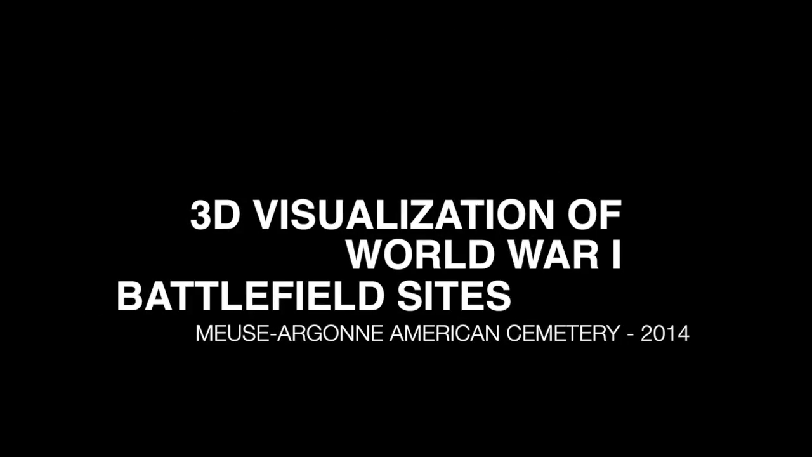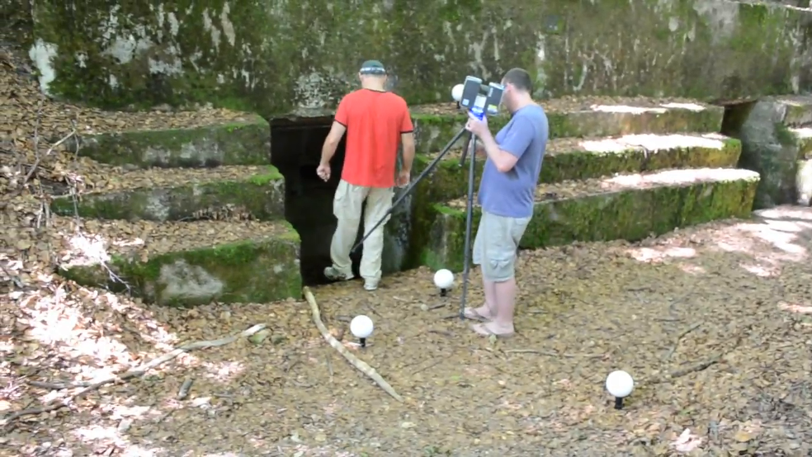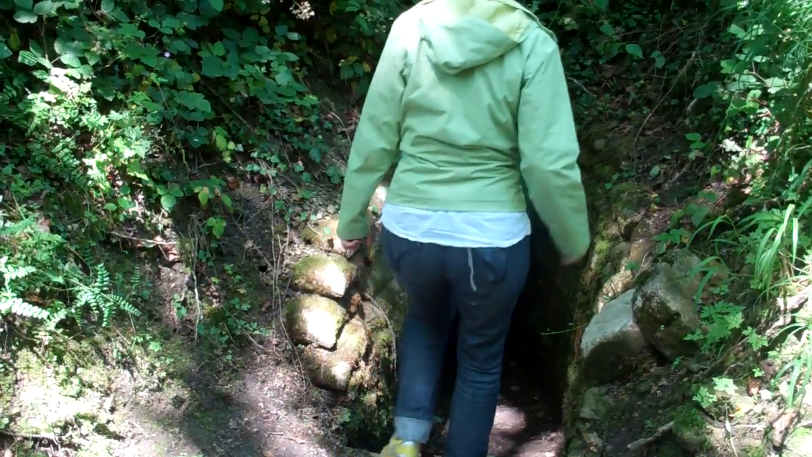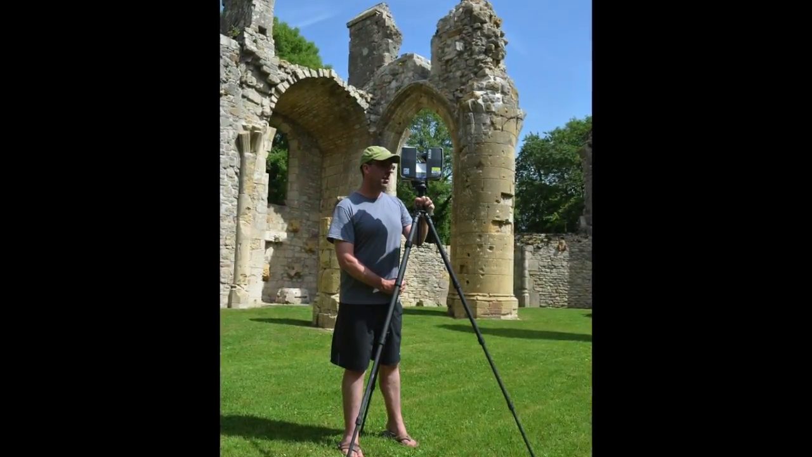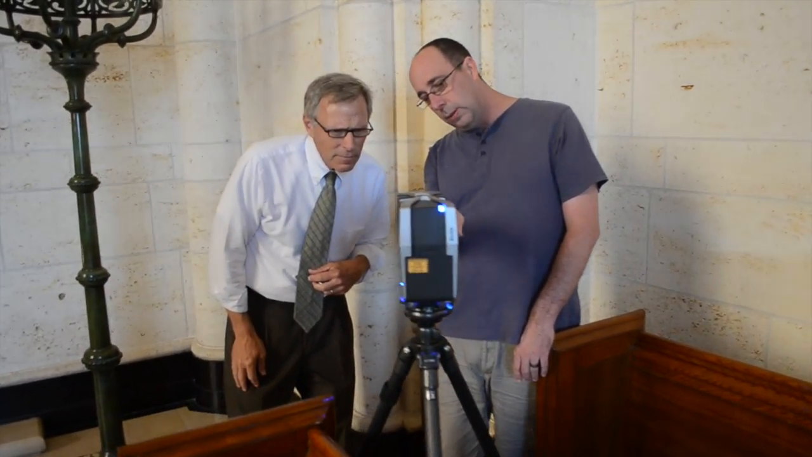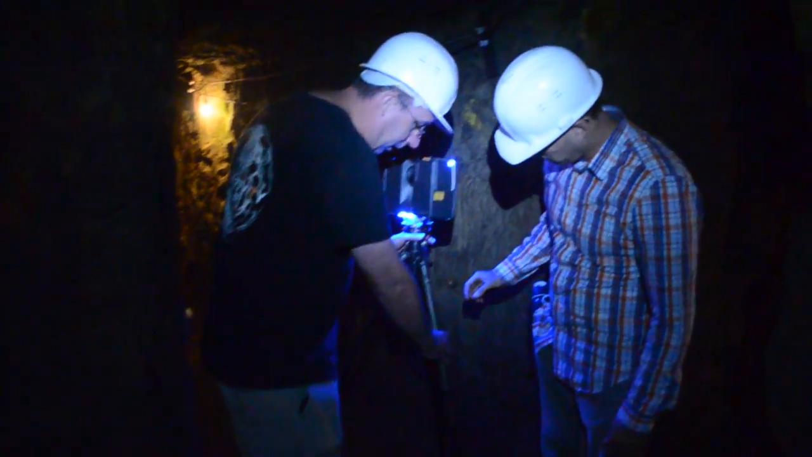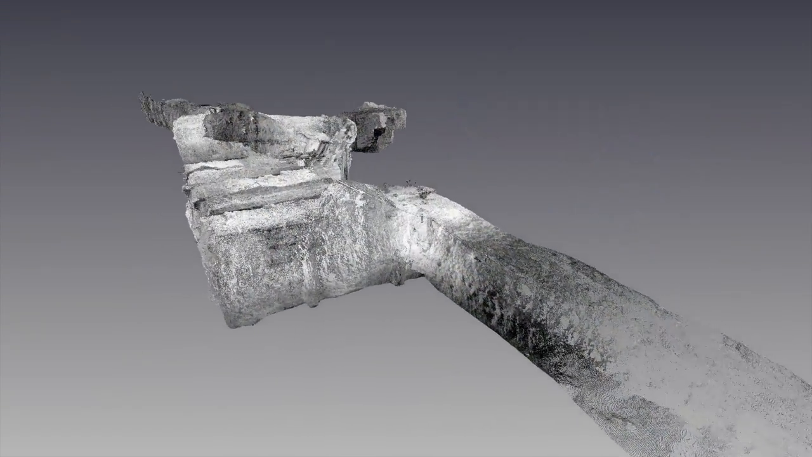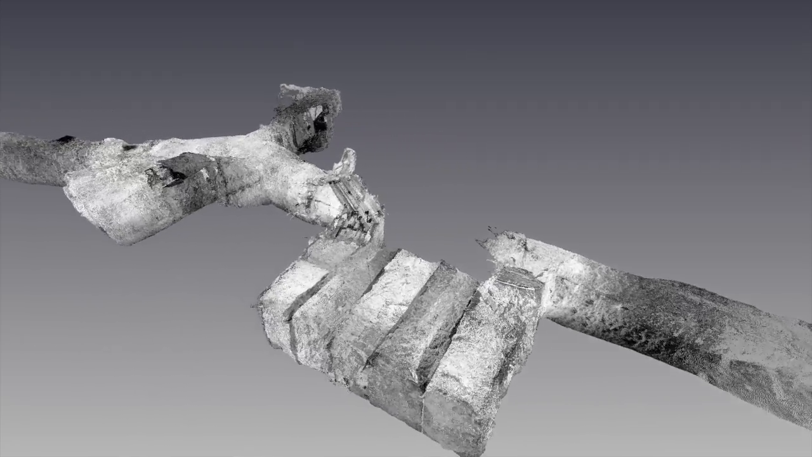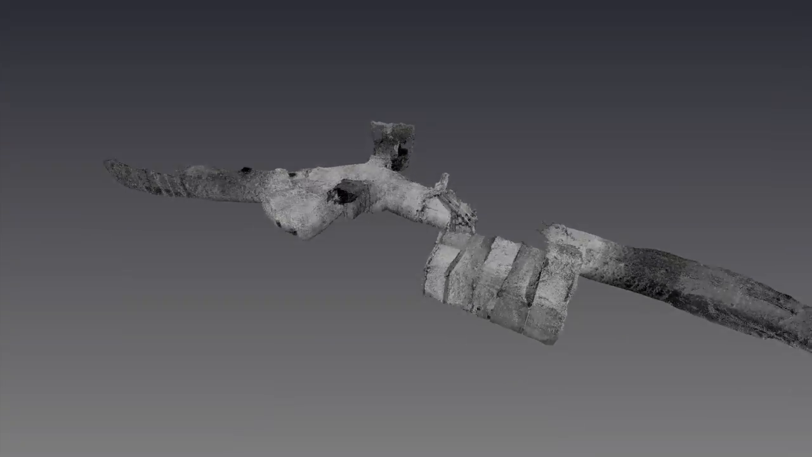As part of the Transatlantic Teacher Scholars Project, a team created 3D representations of a selection of sites important to the American story at the Meuse-Argonne. LIDAR, which illuminates an object with a laser and then analyzes the light that is reflected, was used to create 3D images of 5 sites at 4 locations. These visualizations are intended to help the viewer gain a spatial understanding of these sites and spark an interest in the greater narrative that the sites are a part of.